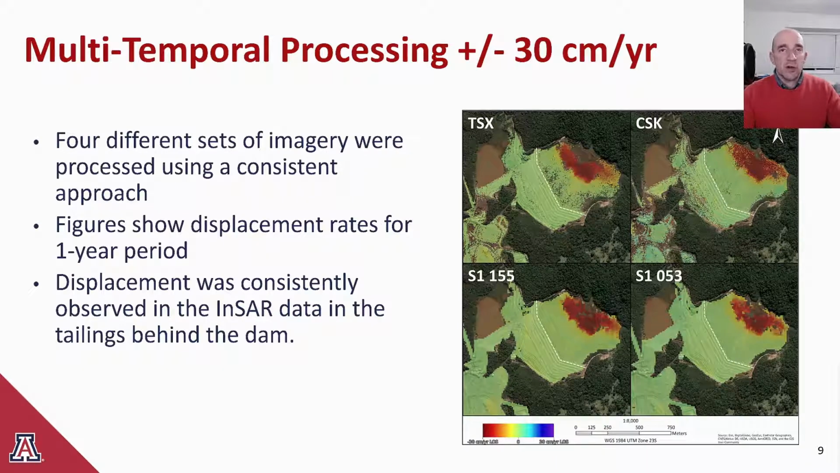The next obvious thing to try is to amalgamate any coherent short-term interferograms and mathematically solve for a displacement rate using a multi-temporal approach. So here we're leveraging the spatio-temporal statistics of each dataset in turn to come up with these 4 results. Here the heat map is scaled to plus or minus 30 centimeters a year. We see excellent agreement between the datasets for the displacement in the pond itself, but we really need to scale it much more aggressively if we want to see that subtle displacement.